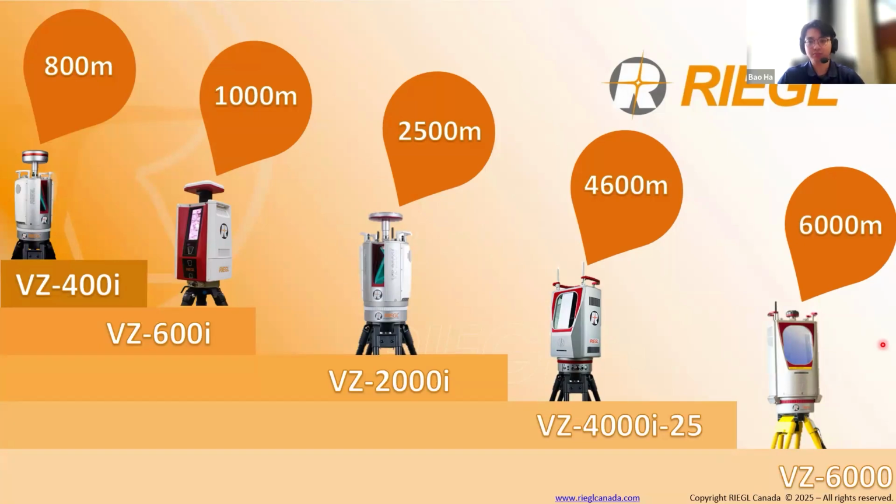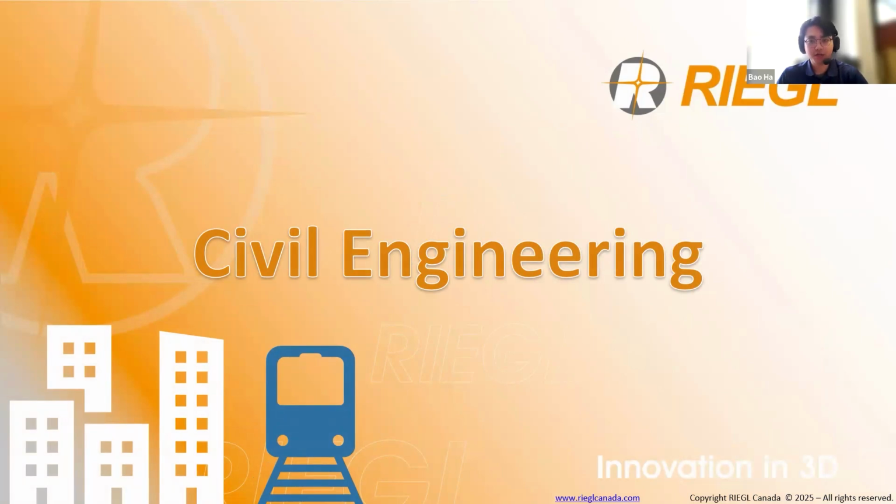Now that we've seen the range capabilities of these scanners, let's dive into one of the key industries where terrestrial LiDAR is making a huge impact: civil engineering. Terrestrial LiDAR, with its ability to capture detailed and accurate data and access many spaces where it's hard for mobile, UAV, or other scanner platforms, brings new ways to approach everything from construction and surveying to infrastructure maintenance and urban planning overall.